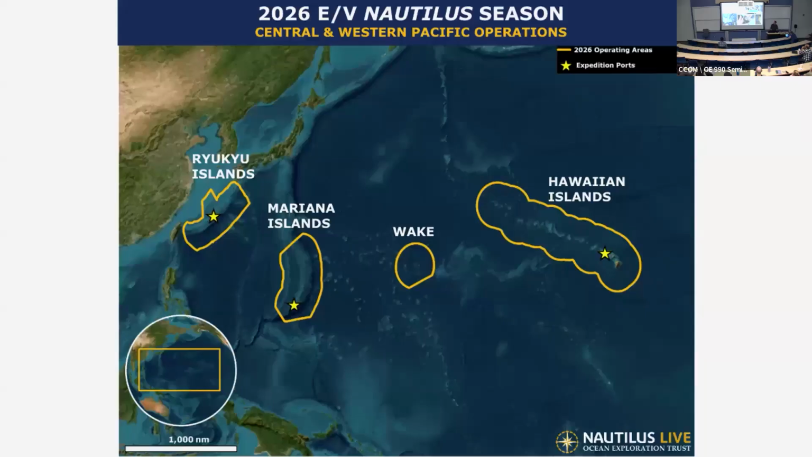So it keeps it interesting. And then just a quick sneak peek for wrapping up the talk on our work for next year. These will be our primary focus areas for 2026: Hawaiian Islands, Wake, Mariana, and the Ryukyu Islands of Japan. So stay tuned, and if you're interested in working with us in any of those regions, please stay in touch.